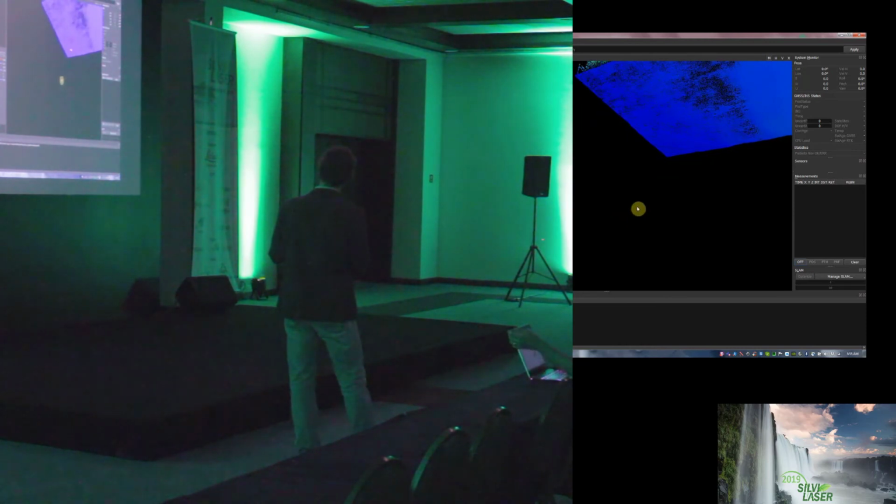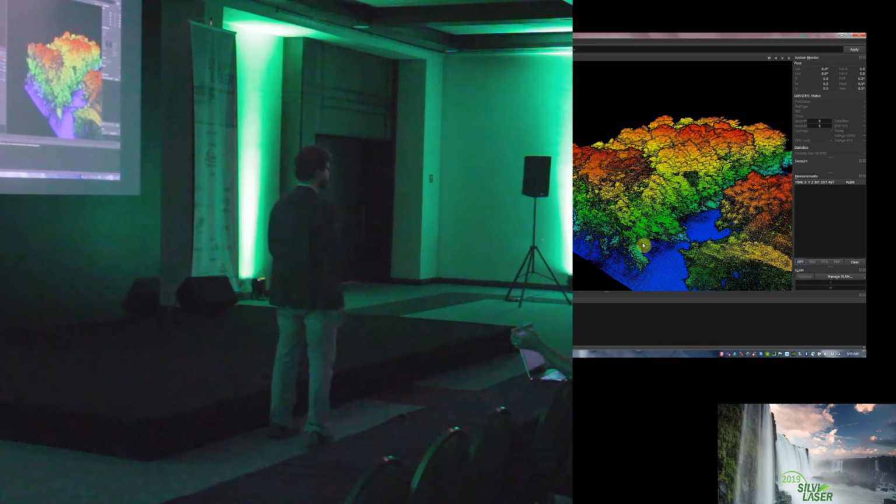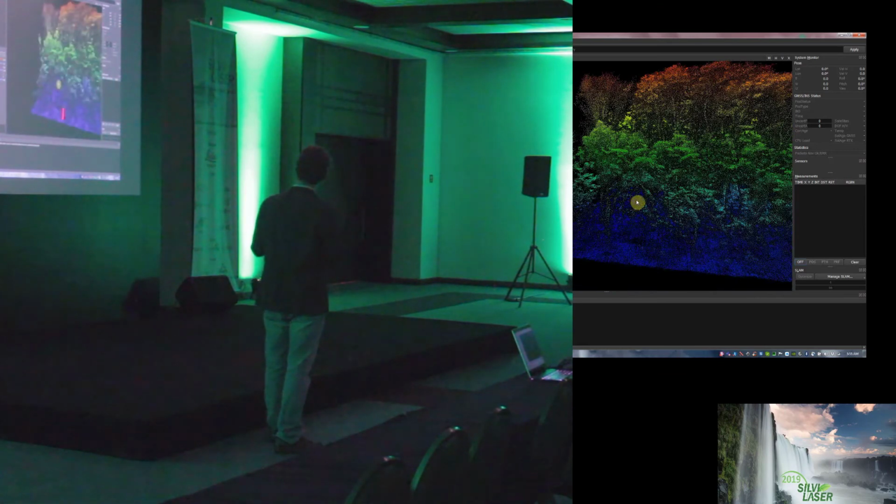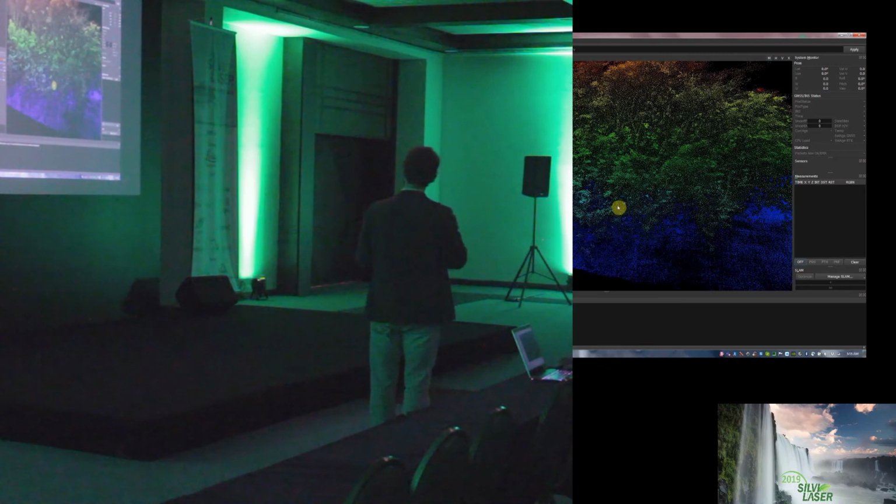You can note here that we're getting extremely dense, even at 33% ground hits. There's no problem whatsoever. We're probably getting 50 to 100 points per square meter or more in ground hits. But then we're also getting all of this detailed branch structure on vertical and other directional surfaces.